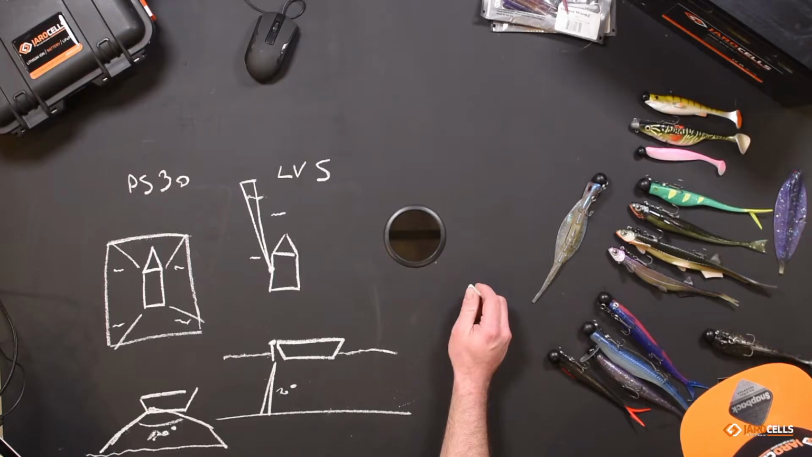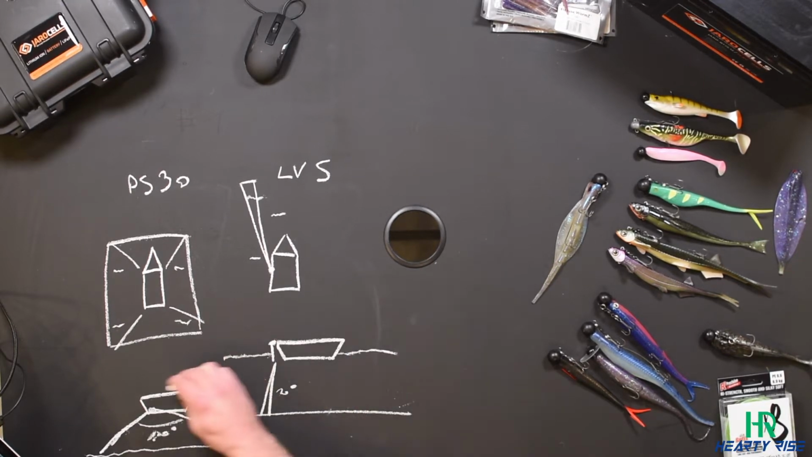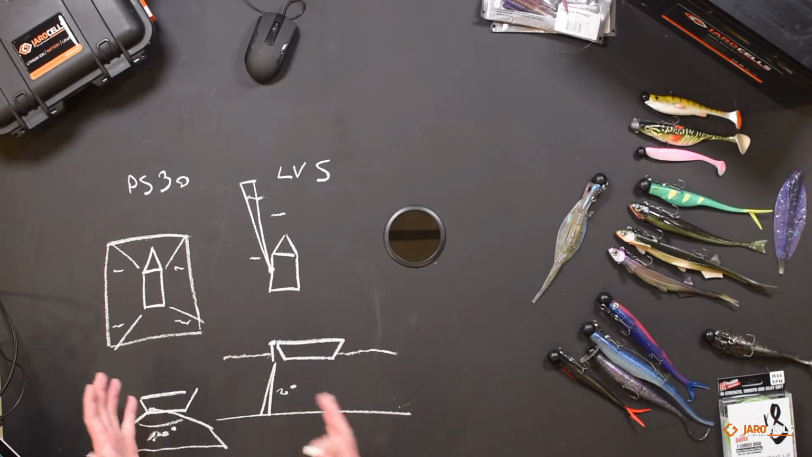Guy says PS30 on the screen, perfect drop in real life, it's way off sometimes, because you have that angle of 120 degrees. Yeah, indeed. So, let's say this is the most difficult, or the biggest difference between the PS30 and the LiveScope.